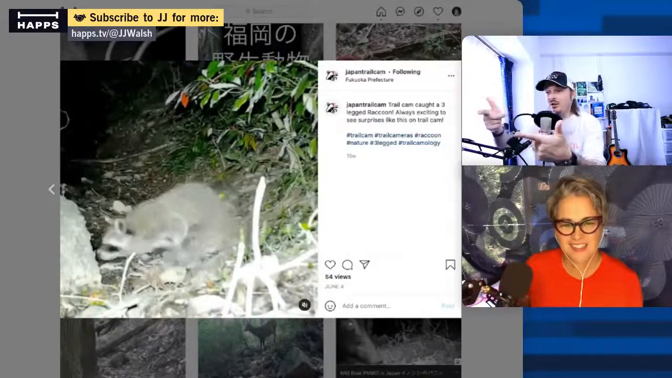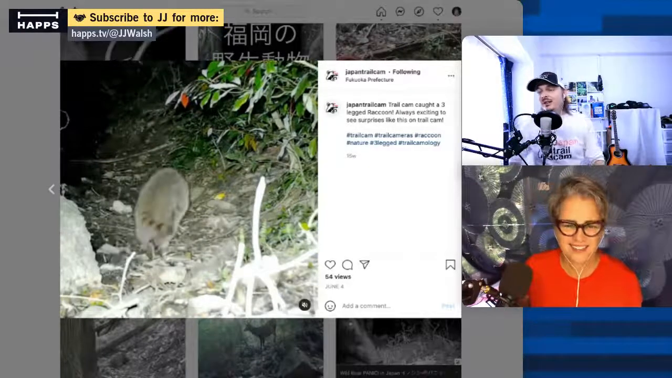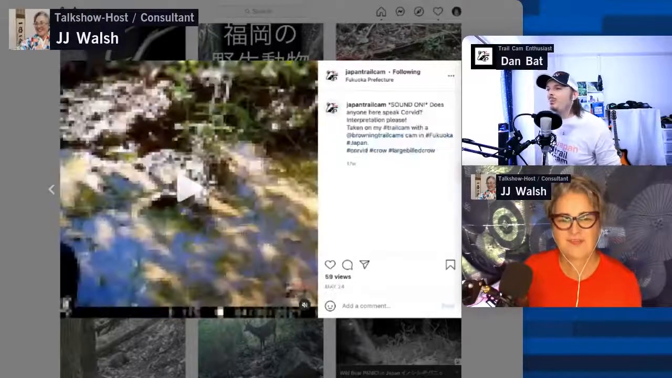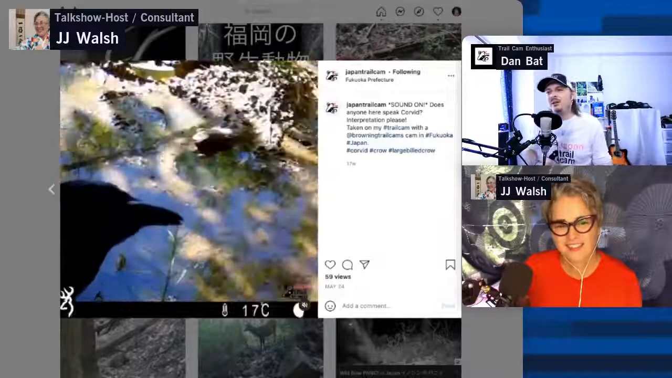Oh, here's another good one. This is a three-legged raccoon. We named that one Lefty, Lefty the three-legged raccoon. It's just amazing to see wildlife like the three-legged raccoon there. It probably got itself caught in a leg trap, but that's how it lost its leg.